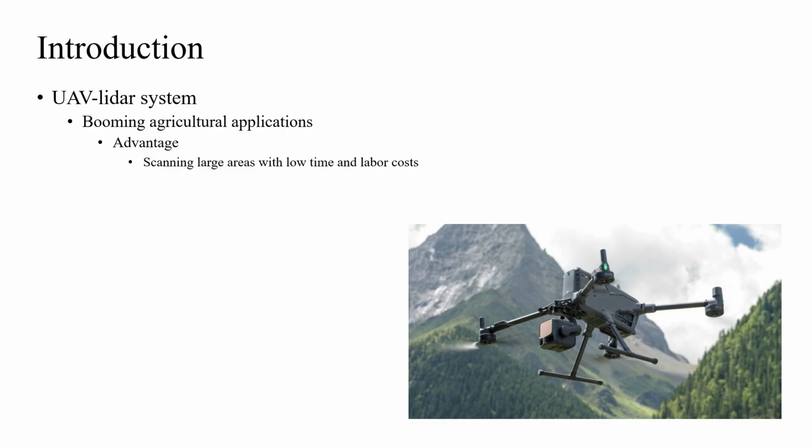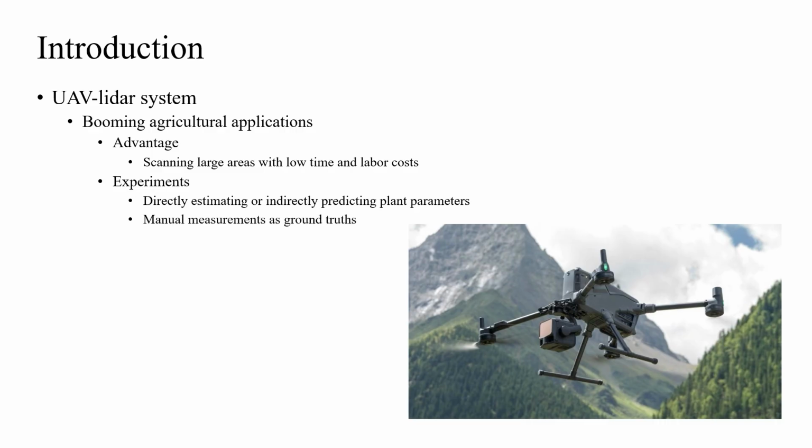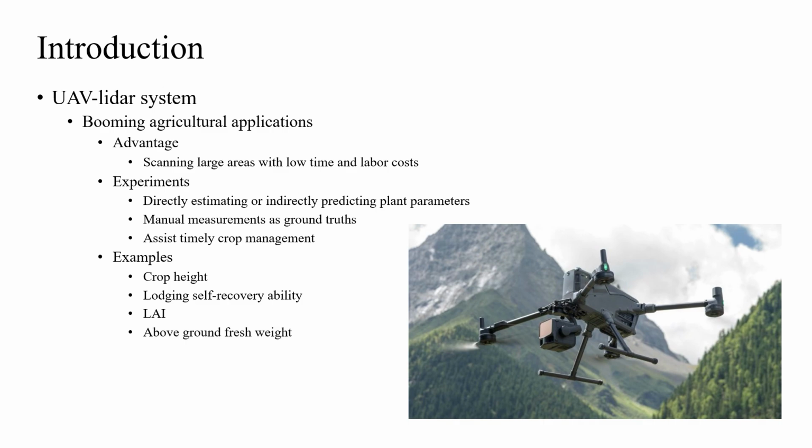Many agricultural studies have experimented with directly estimating or indirectly predicting plant parameters with UAV LiDAR systems while using manual measurements as ground truths to assist timely crop management. Some of the investigated examples include crop height, lodging self-recovery ability, leaf area index, above-ground fresh weight, biomass, and crown area.